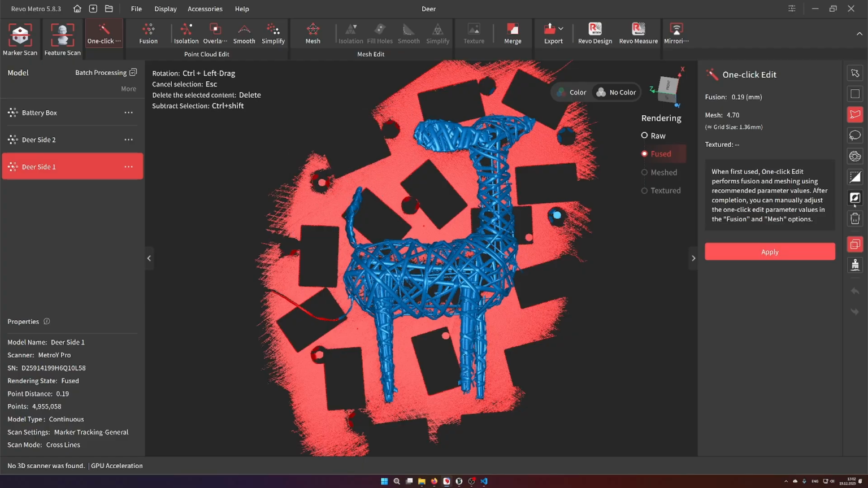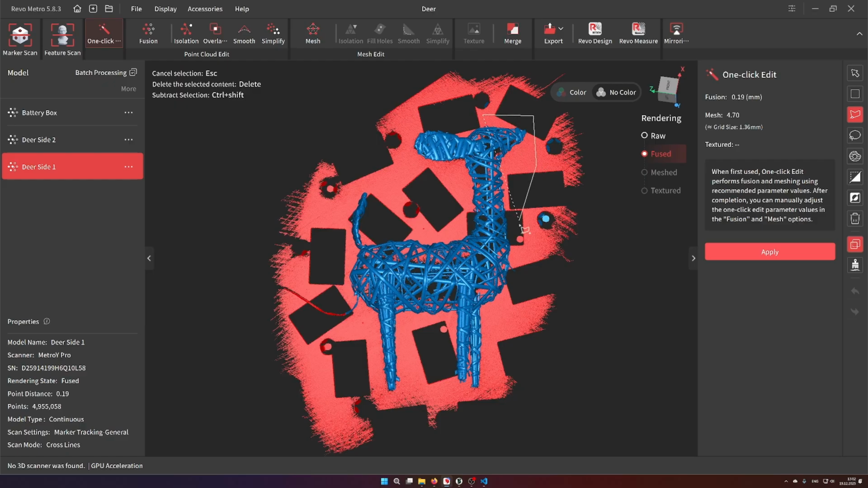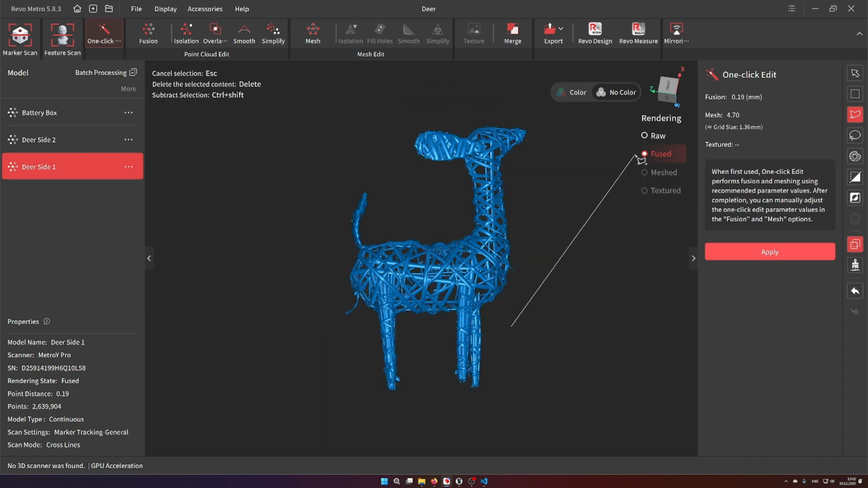There is also the option to select a connected domain. Connected domain is basically you brush part of the model you want to keep, and then use connected domain, and it automatically selects all data that is from the same object.